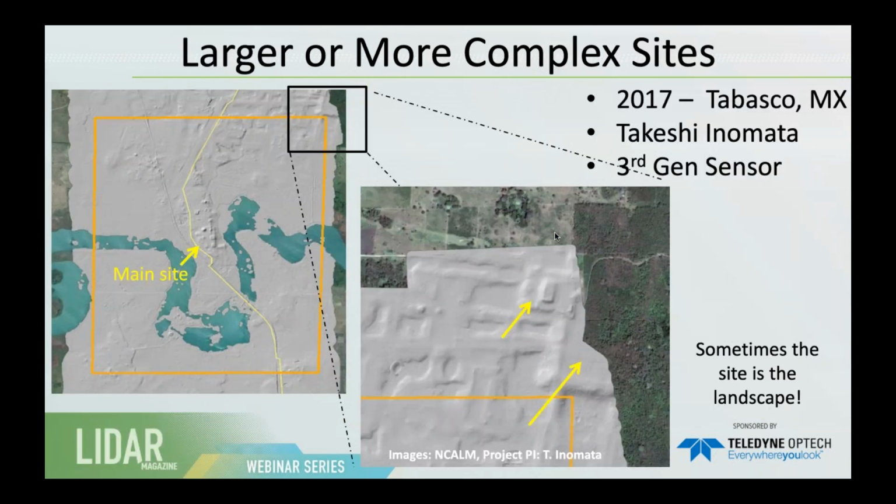But back to other sites, this is a project that we conducted in 2017. Right here in the center is the main site that the archaeologists knew about. And this yellow rectangle was the intended coverage area. It happens more often than you imagine that at the edge of the coverage area, you see there are other sites or a larger site. In this case, it's a large site with very large platforms.